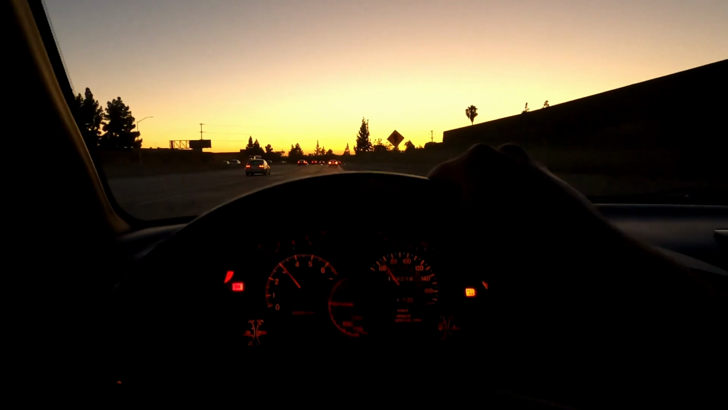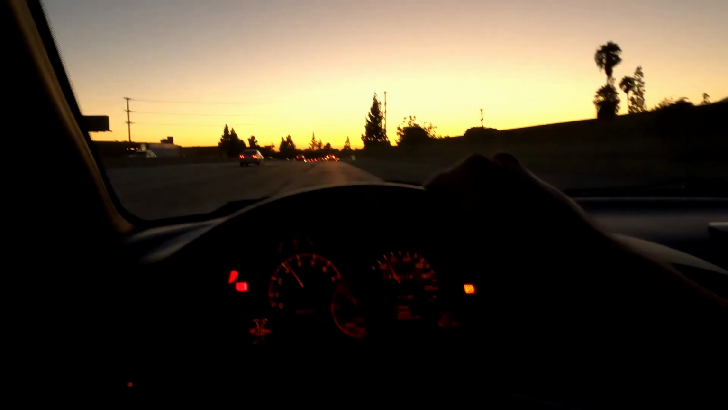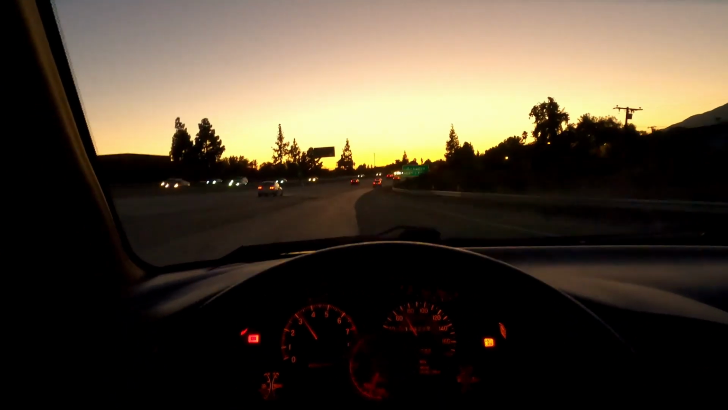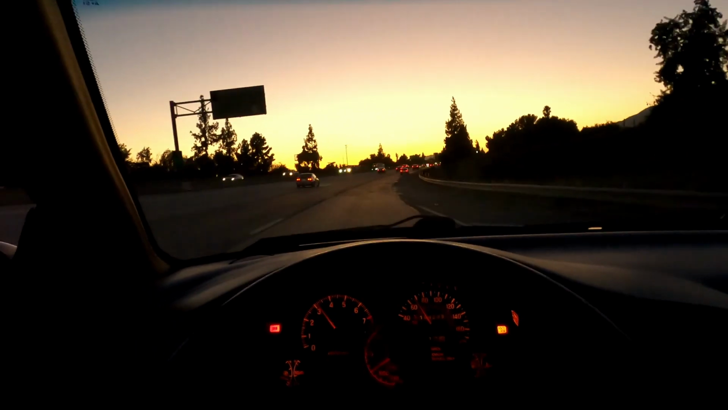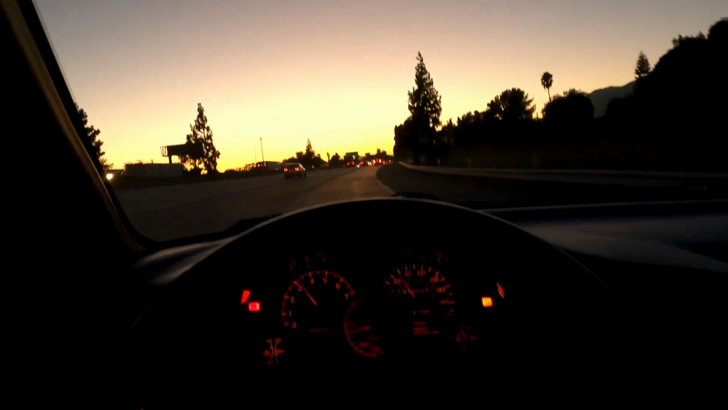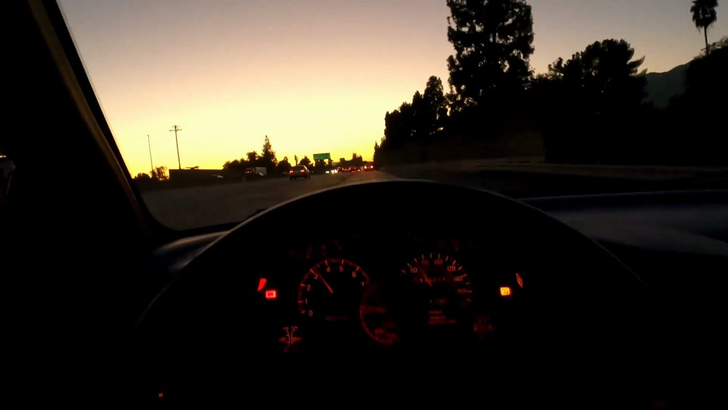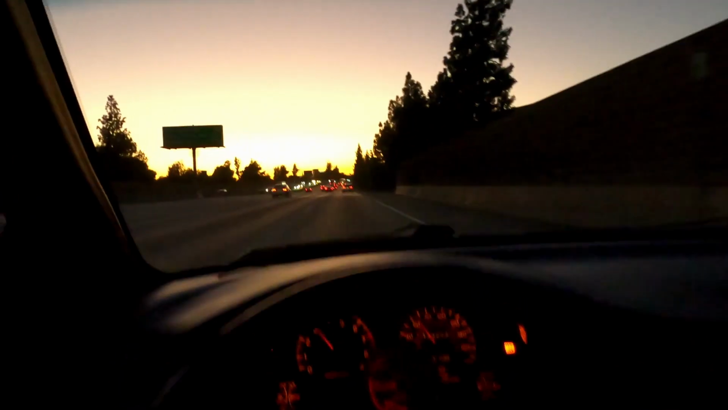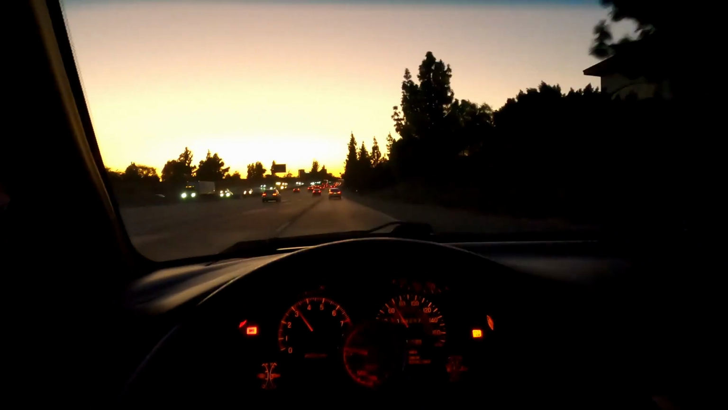I freaking missed this car. Super smooth. Goddamn.